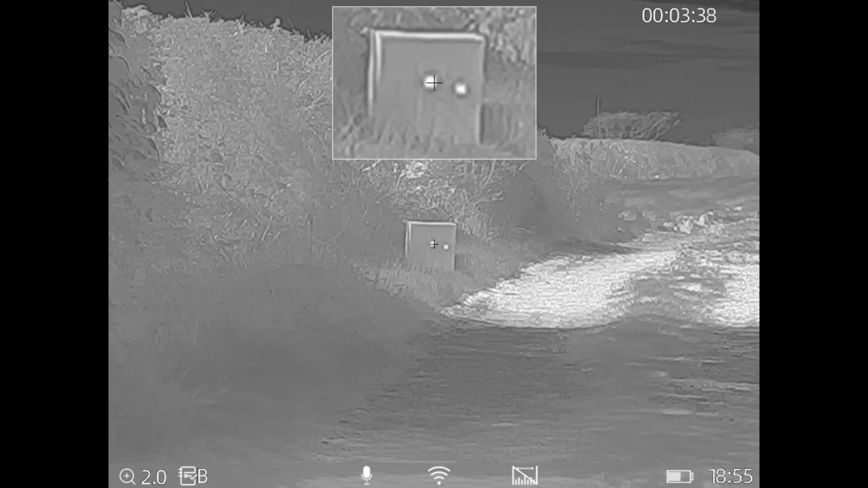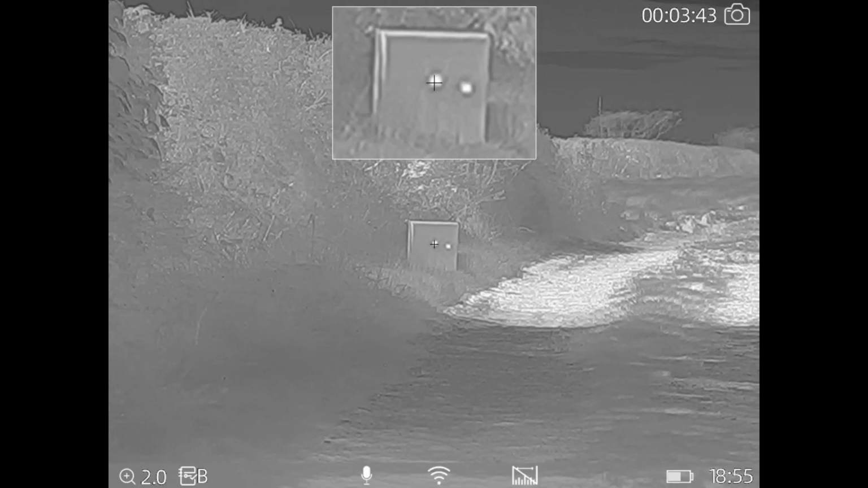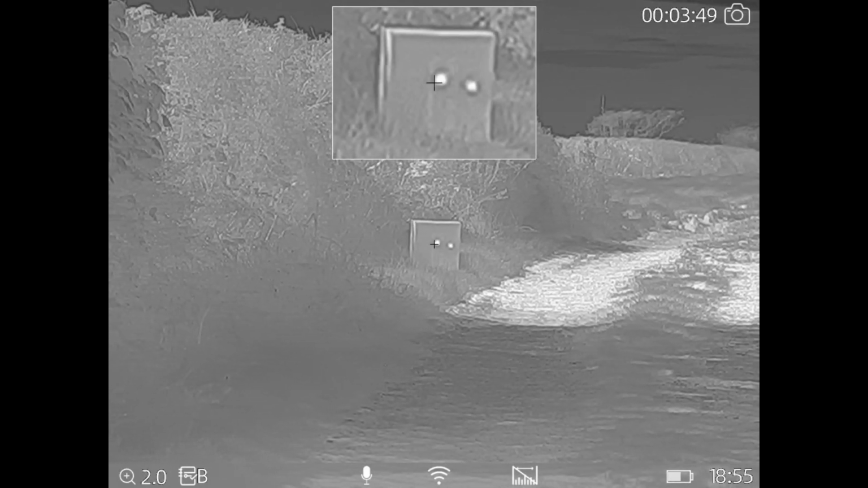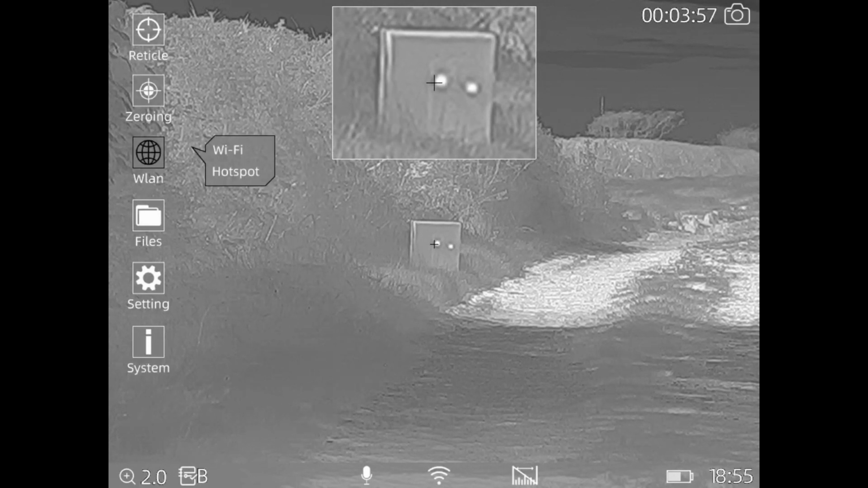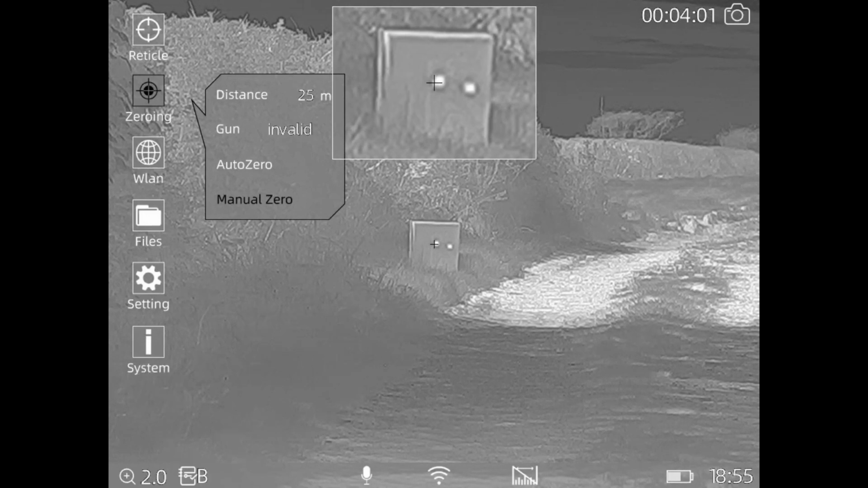One, two. You can see that's a little bit to the right. So what we're going to do, we're not going to shoot now. We're going to go back in. It's all right. Back in. Left hand button. Ooh, it's very sensitive. There we go. Manual 0 again.